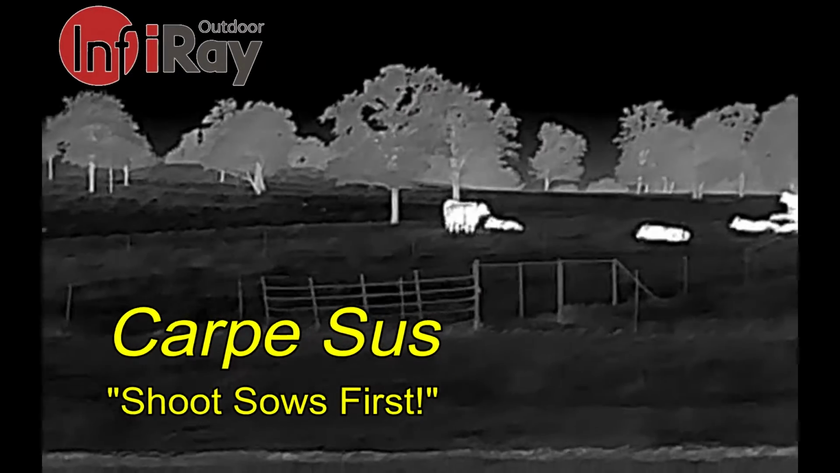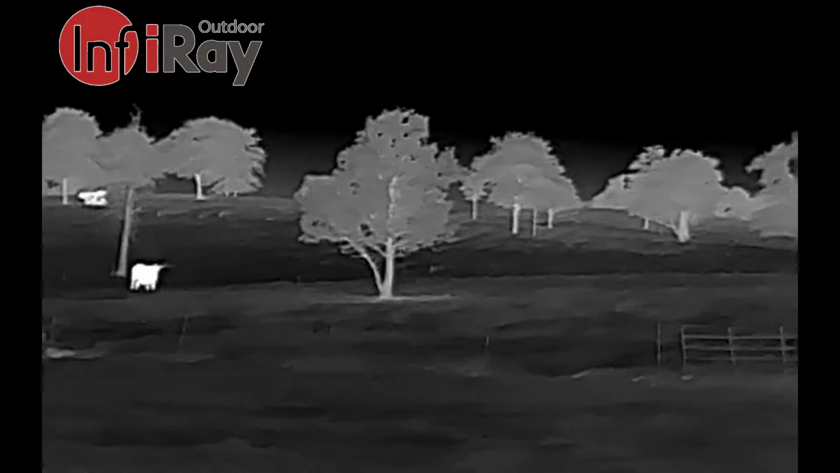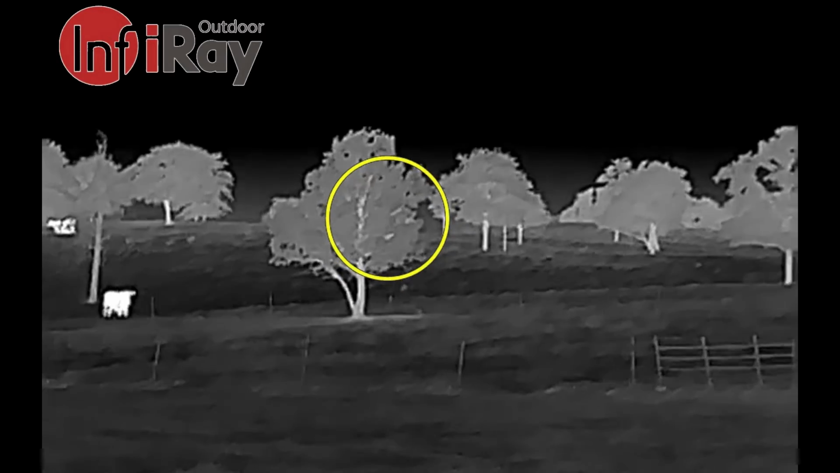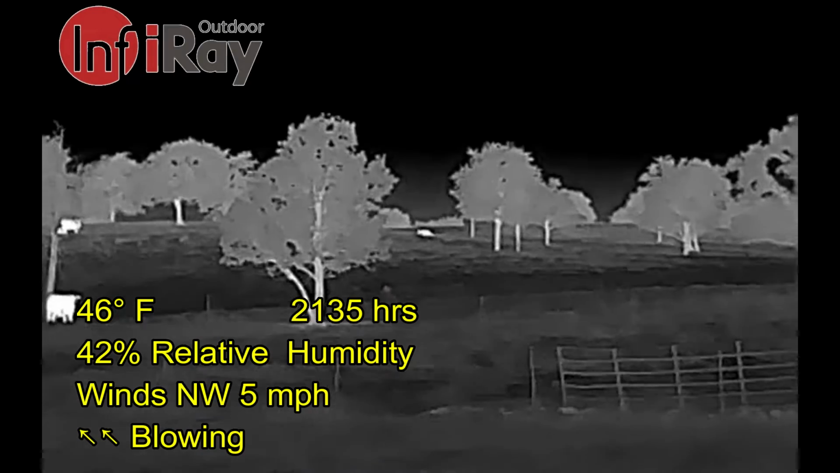And carpe sus, while making one of my regular scans, I was about 50 yards from the truck when I spied the hog, so I went back to the truck, grabbed my rifle. Now I'm looking for the hog again. It's somewhere up on the hill, and I noticed some movement there behind the tree, and I believe that's going to be my hog. So I need to get in a better position, which I've done here, and I can see that is indeed going to be my hog.